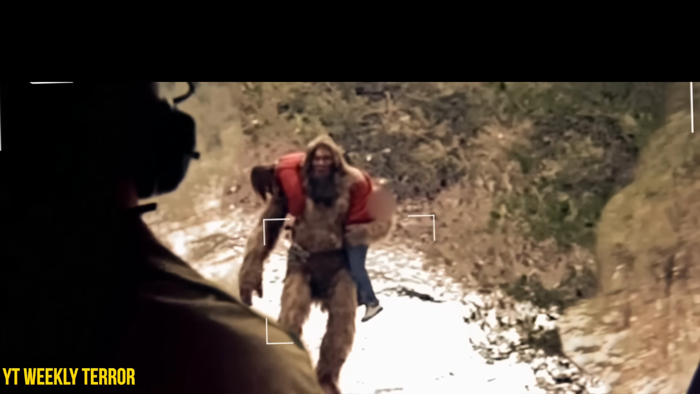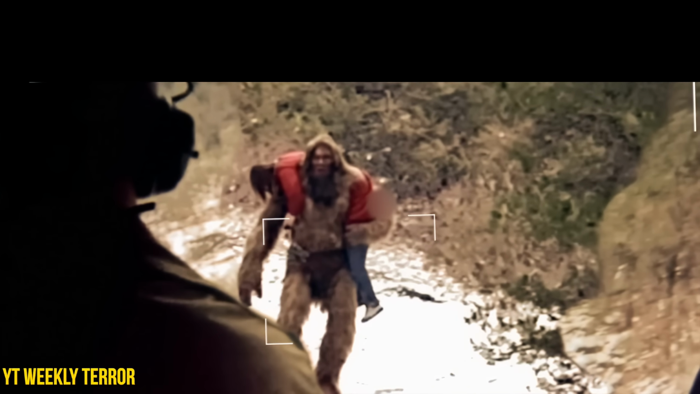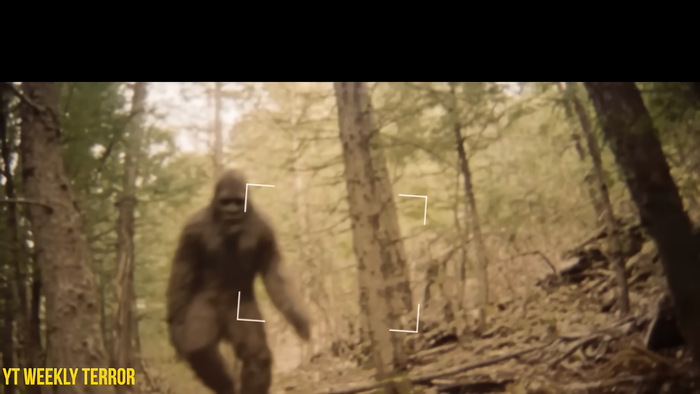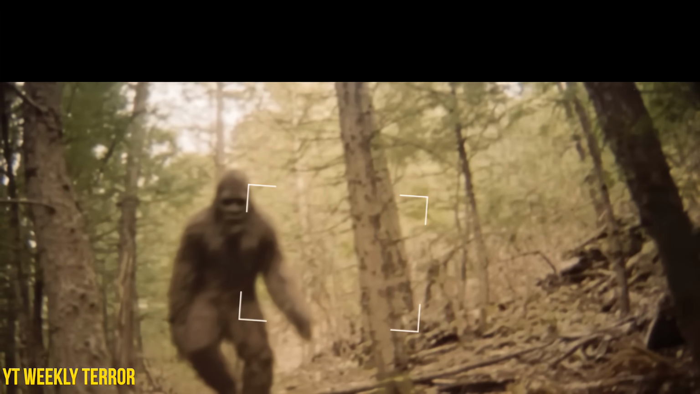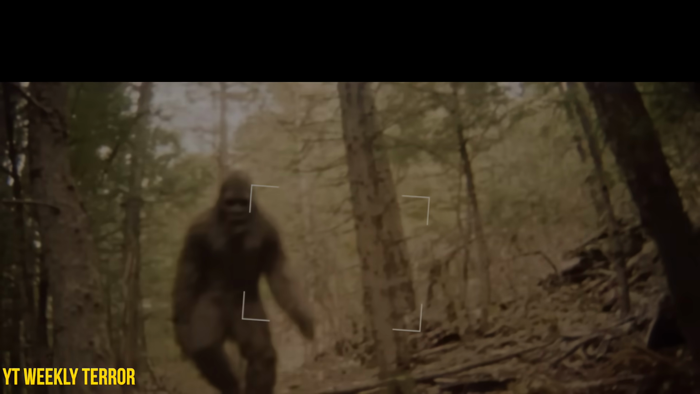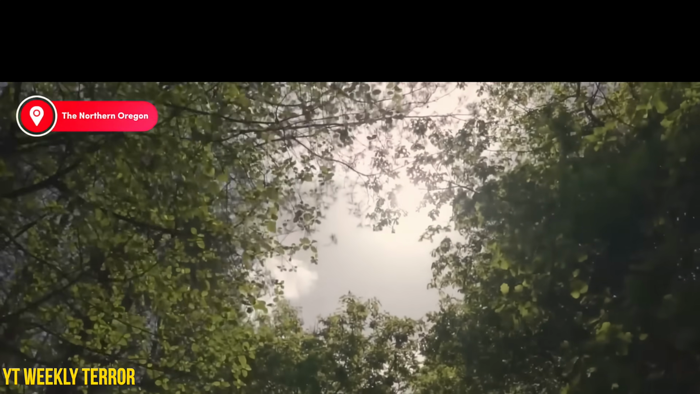3 weeks before this footage surfaced, a veteran search and rescue pilot in northern Oregon responded to what should have been a routine missing hiker call. A 28-year-old man never checked in after an overnight route through the Cascade Range. He was experienced, well-equipped, and familiar with the area. Yet by Tuesday morning, there was still no contact.